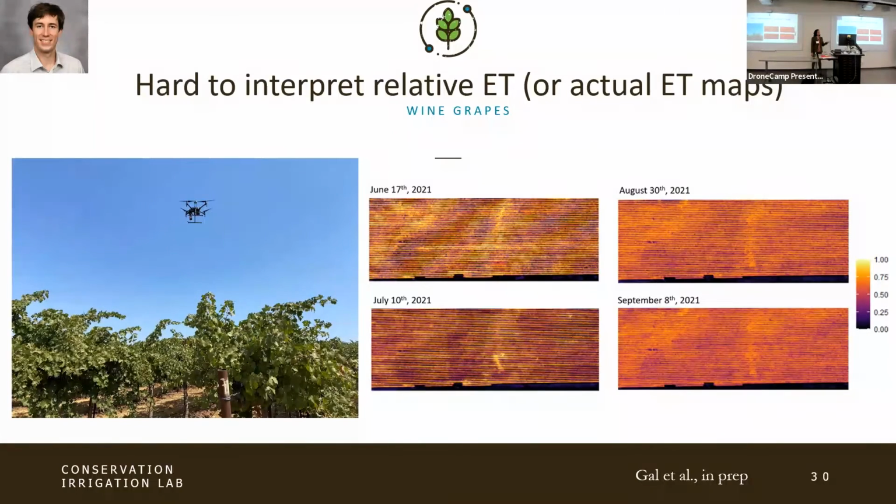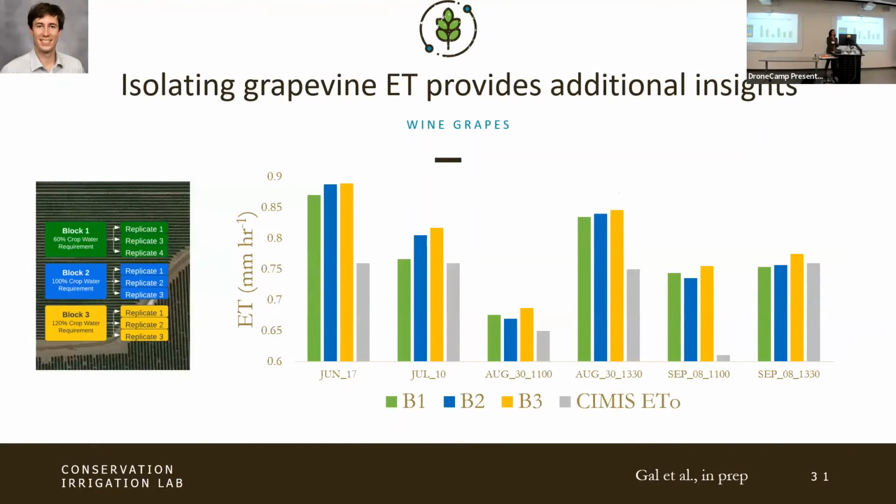And it's because of the grapes. The actual grapevines, when you see them from the imagery, aren't that much of the image. So what we actually had to do was some interesting thresholding work. We used the NDVI and EVI of the imagery to look at where the peaks are that are indicative of the grapevines and what is the low-lying cover crop or bare soil. And when we did that, then we could see the differences.